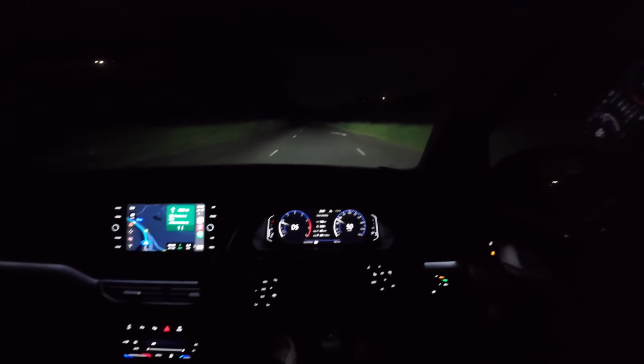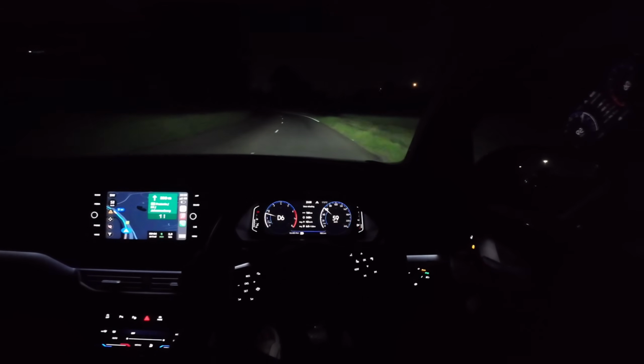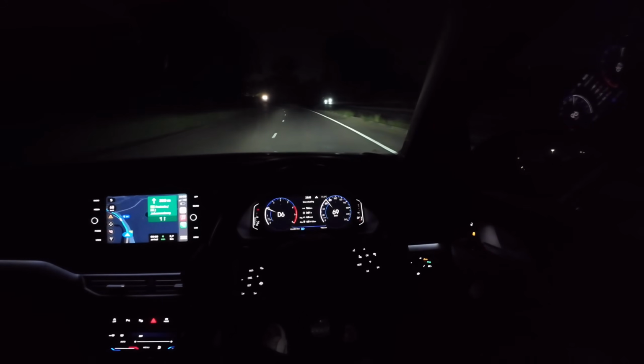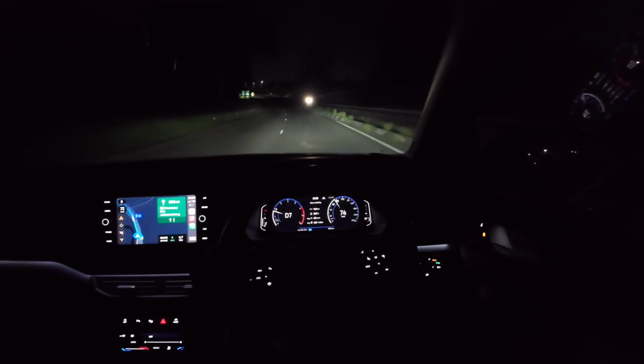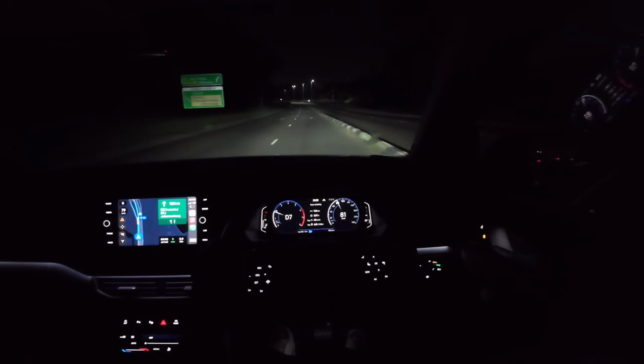I think it'll do it just now, judging from how dark this road is. There we go. You see, now they're lighting around because there's cars coming from the other direction.